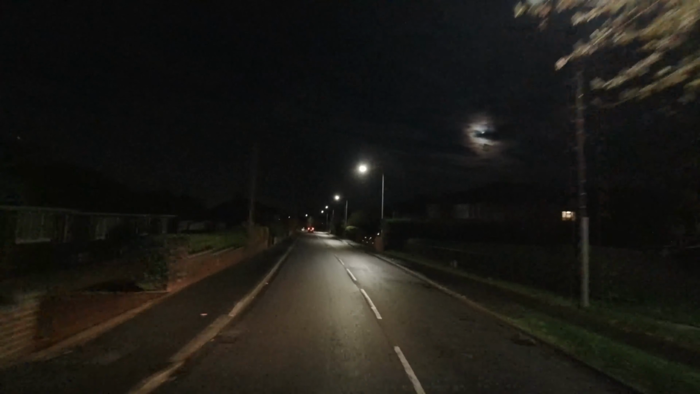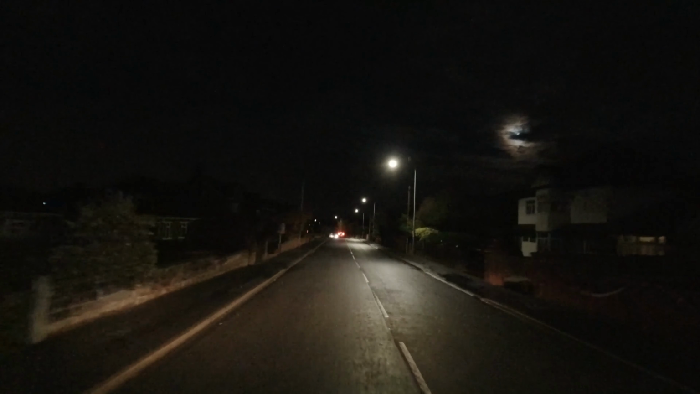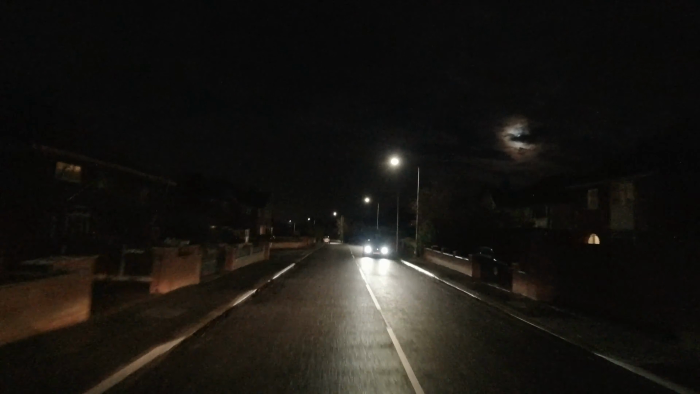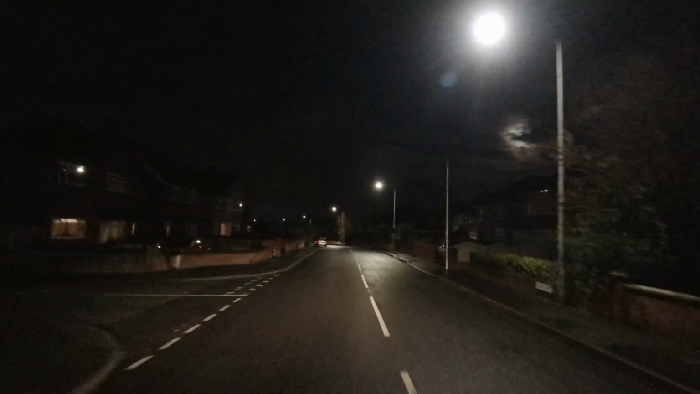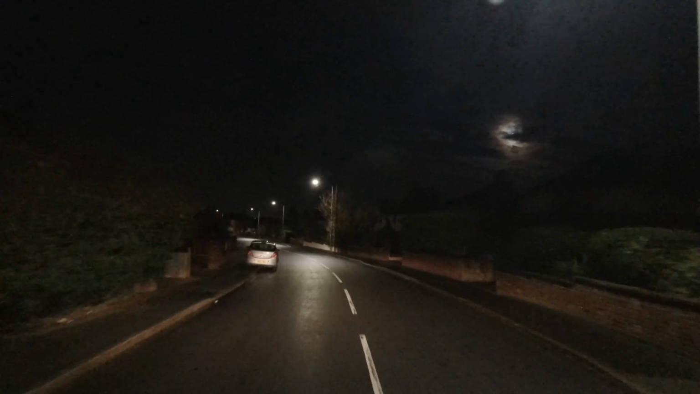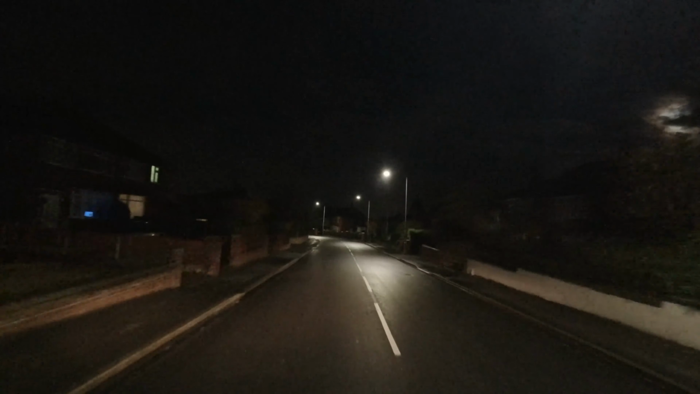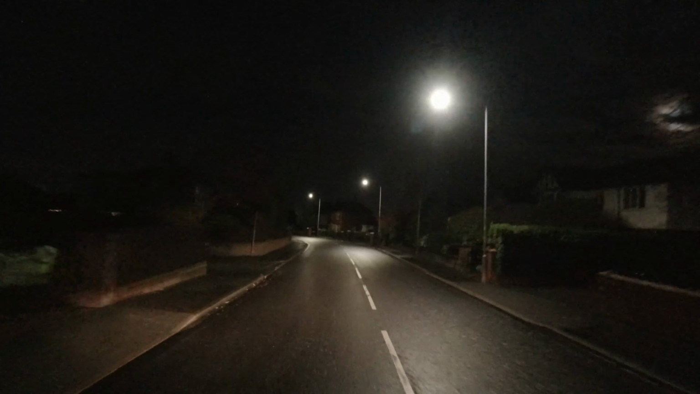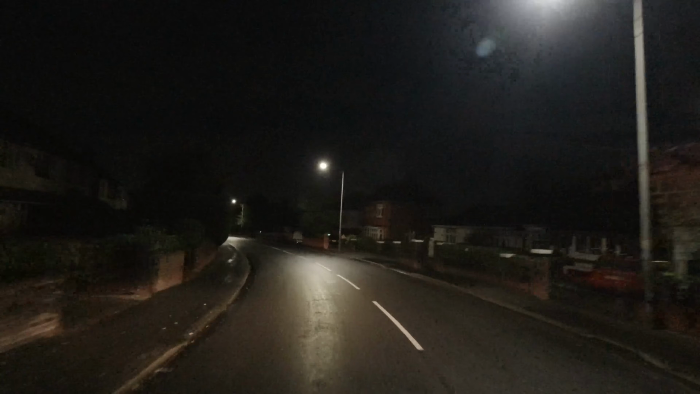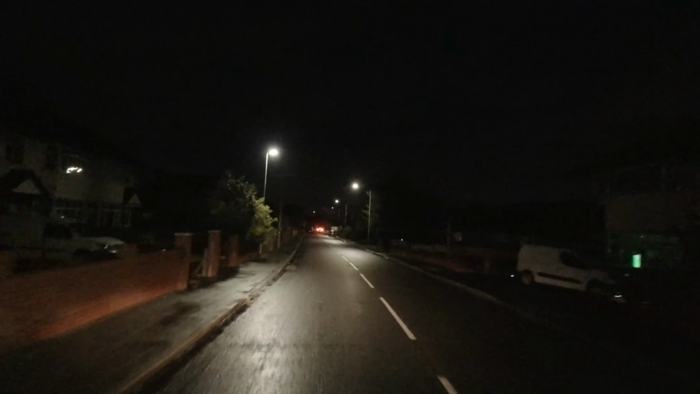This is, well, I suppose you could say the posher part of town. Some of the houses up here are very big detached type places, and you're looking at, I don't know, about 400k probably for one, or similar, or possibly even more, whereas the part of town where I live, you could probably get about four or five houses for that.